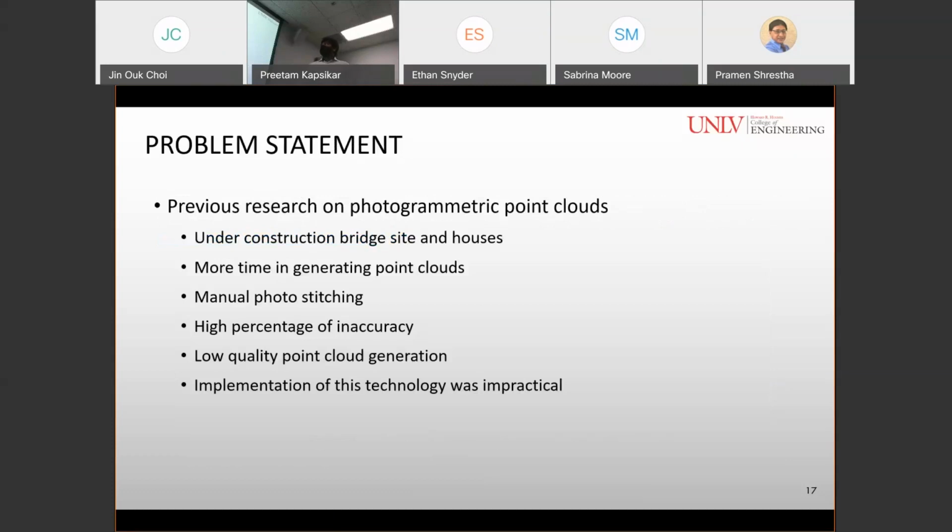So previous research on photogrammetric point clouds was done on bridge construction sites and houses, which took more time in generation of point clouds due to manual photo stitching, and it had a high percentage of inaccuracy, and the quality of the point clouds was low. Because of these disadvantages, the implementation of this technology was impractical.